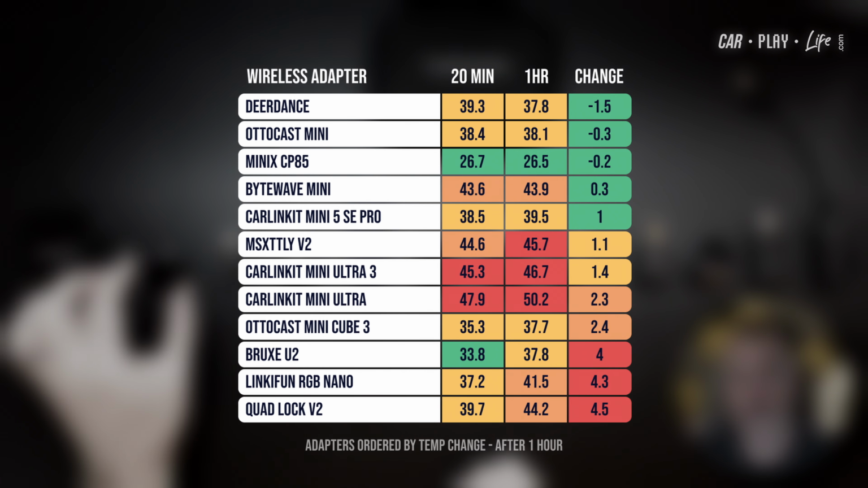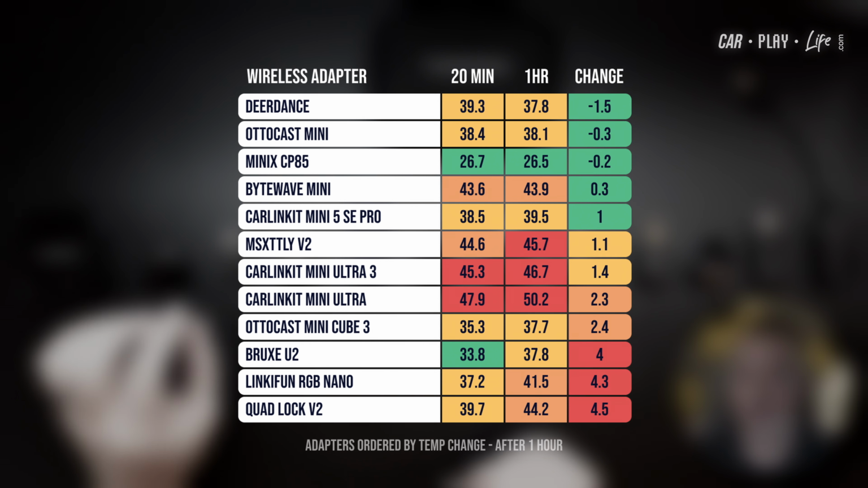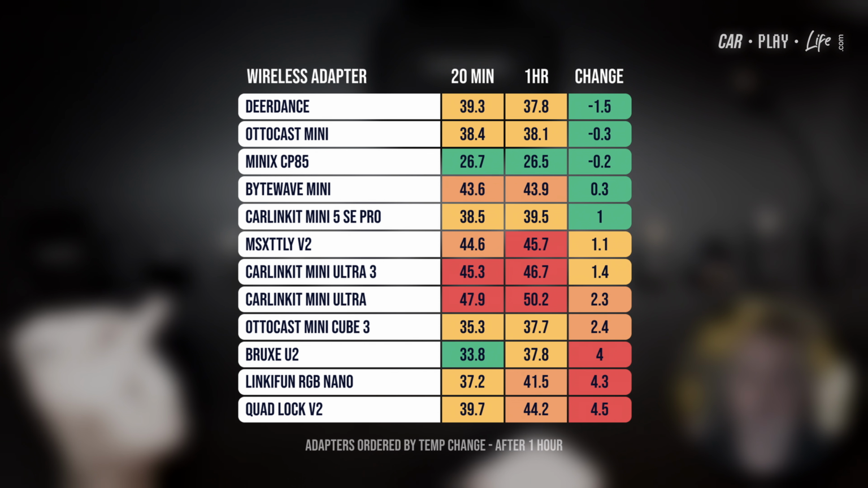It climbed an extra 4 degrees over that period. So although it was the coolest over idle over 20 minutes, long term, that heat really did build, and that just shows you that material didn't actually dissipate that heat that well long term. So that was a surprise to me, and there is one extra surprise a little bit later in a minute.